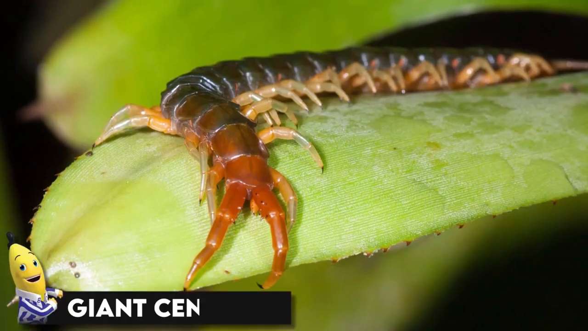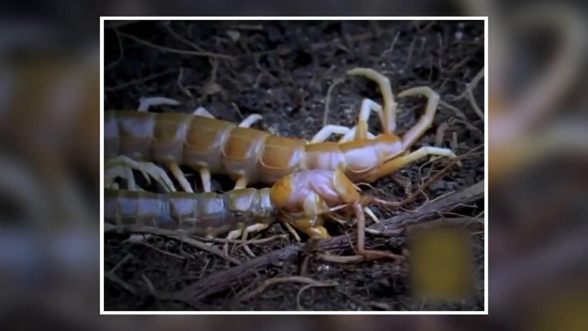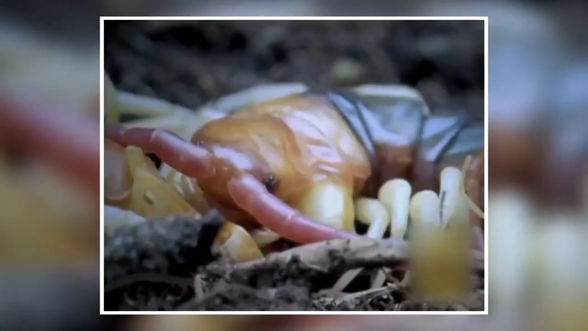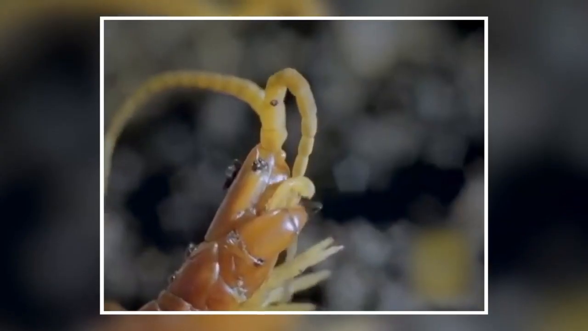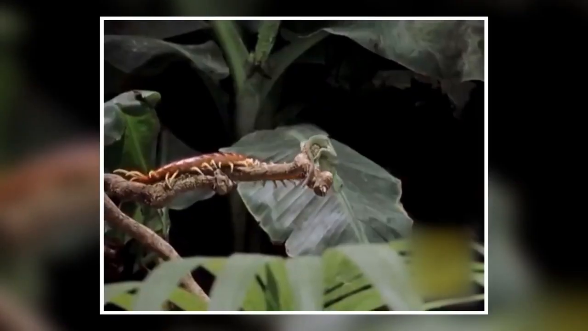Giant centipede. This centipede, also known as Scolopendra gigantea, is one of the biggest ones in its genus. It is found in South America, particularly in the Amazon and the Caribbean, and can reach a maximum length of 12 inches or more. It is renowned for being the most venomous centipede, apart from its size, and it feeds on various creatures, including insects.